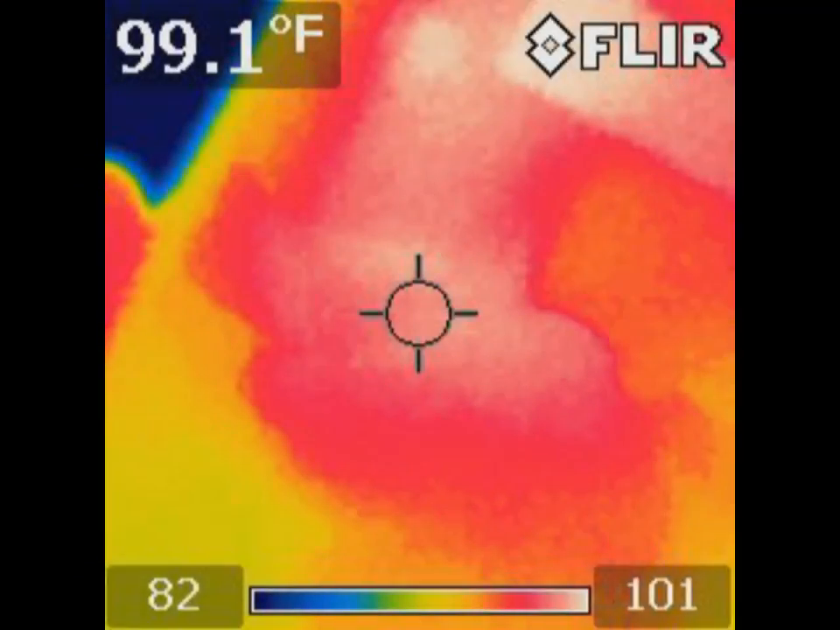So, here's the thermal imaging, used with my Flir camera, for the Galaxy Note 7. As you can see, while charging it on a wireless charger, it remained consistent throughout the charging at 99.1 degrees Fahrenheit, which is within tolerance of that phone. It shows you the phone will not overheat and burn up.